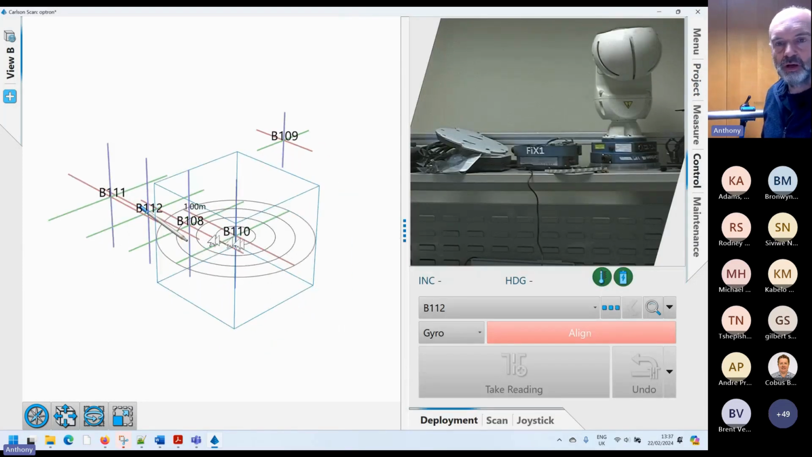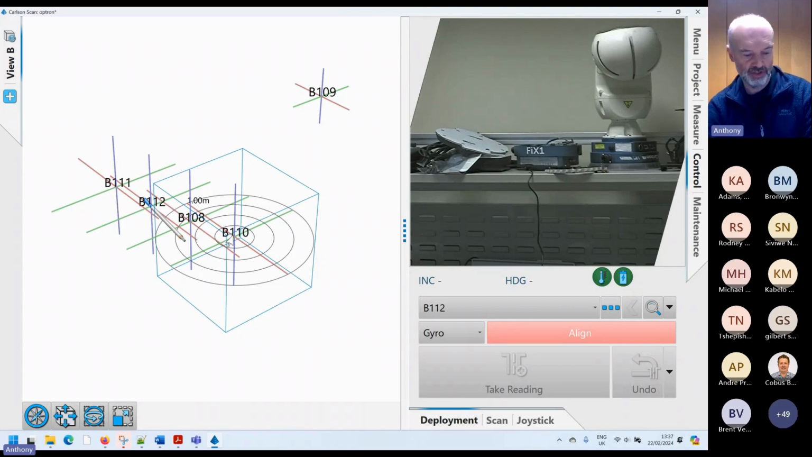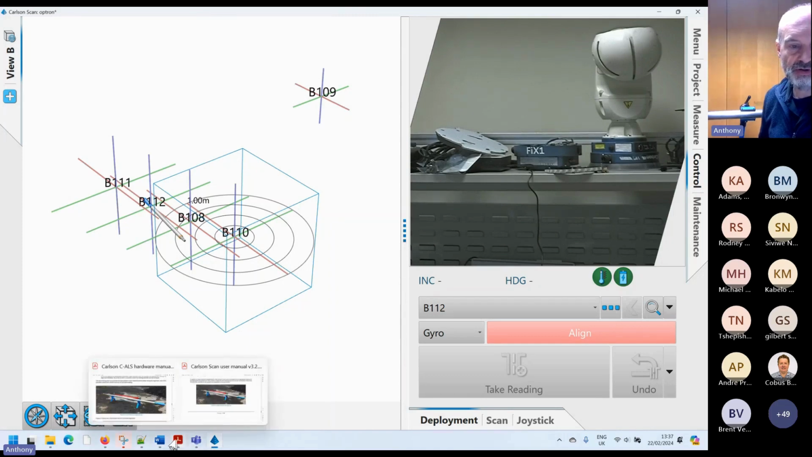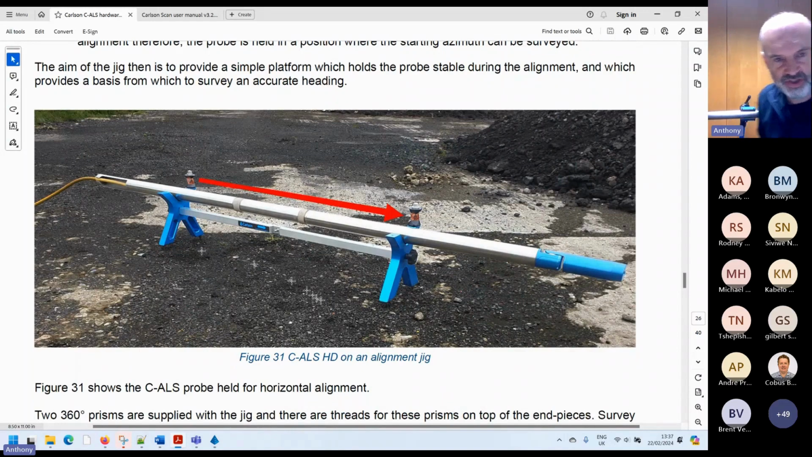Back in the office. Okay, so I mentioned there's an IMU in the probe. So the IMU's got a gyro in it. The gyro isn't a north-seeking gyro. You have to initialize it in a certain direction. So what we do is supply a jig. If you can see this picture here, there's a jig sat on the floor, and the probe, you see the probe here with the extension piece fitted.